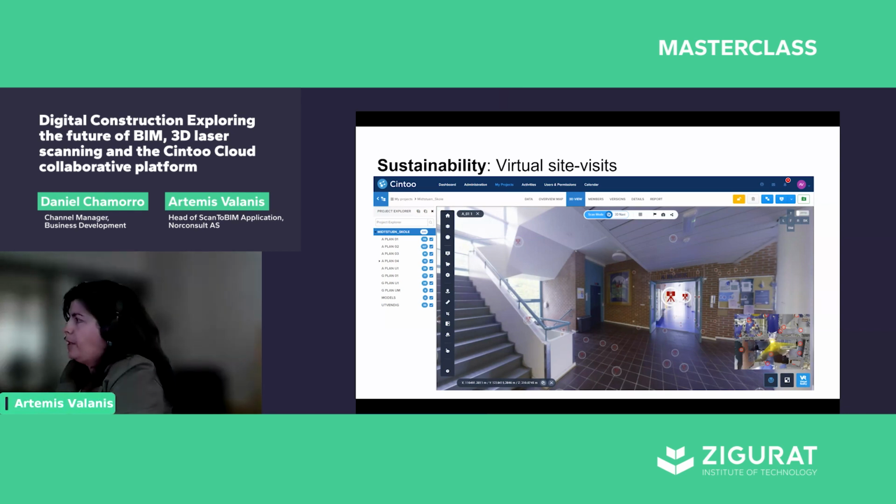For example, think that you have a really big project like project of a school. We have scanned it at the very beginning of the project. We have acquired almost 500 scans, and this is available to all partners and designers in the project. By logging into Cintoo, they are able to go through the building. They are able to inspect all spaces. They are able to create annotations and map areas of interest.